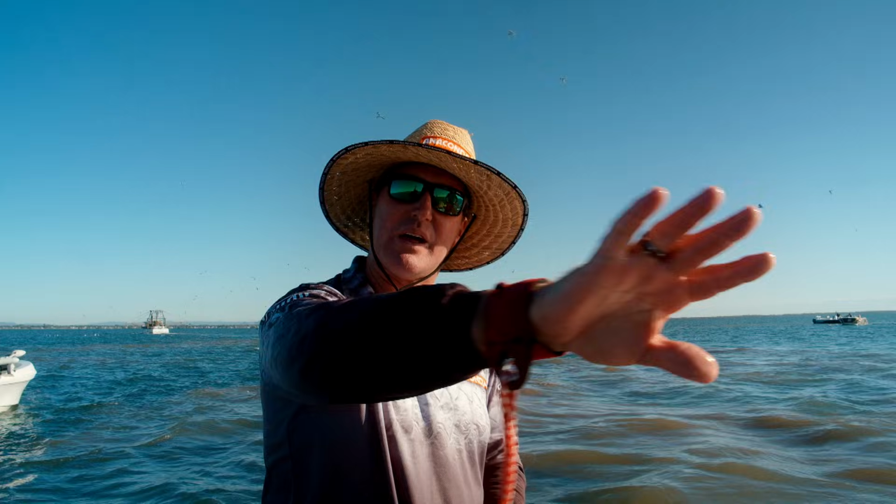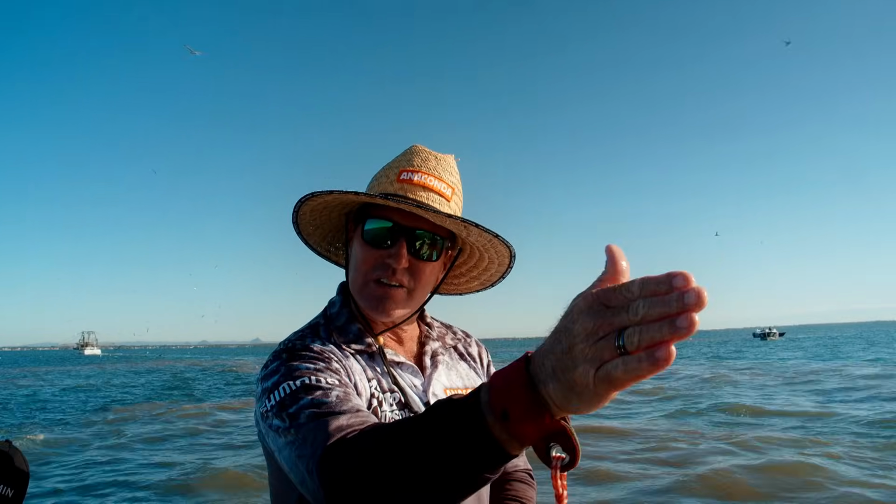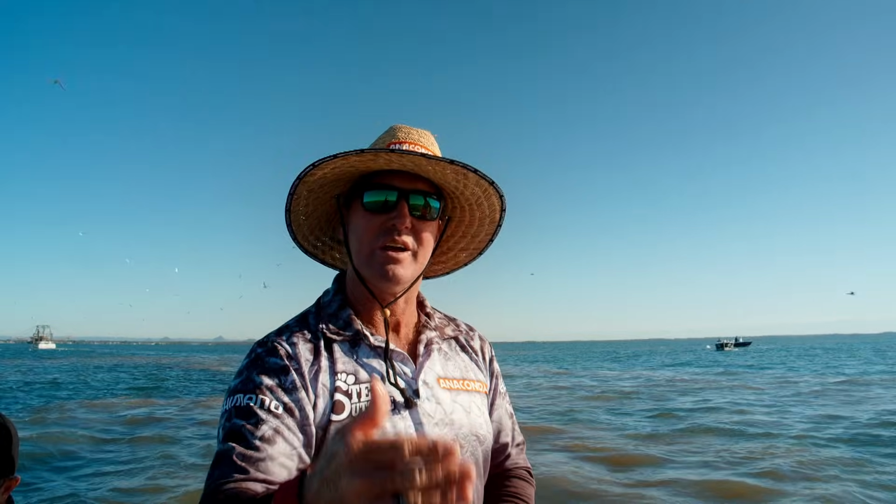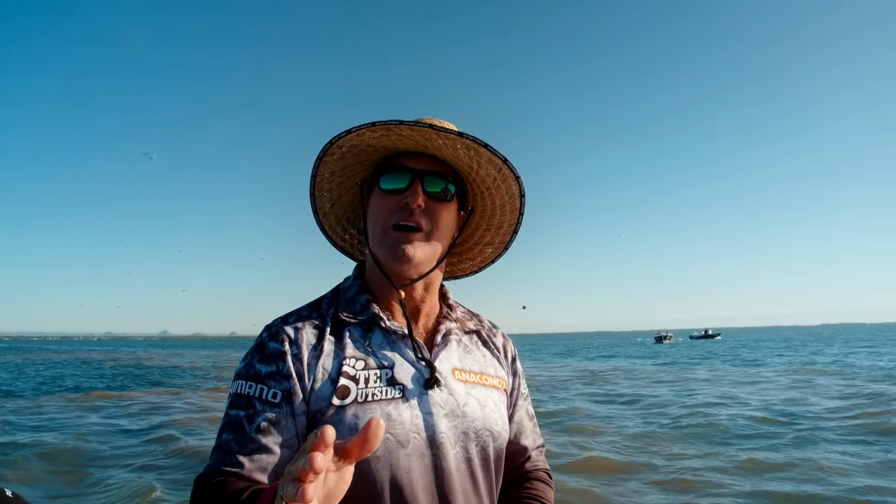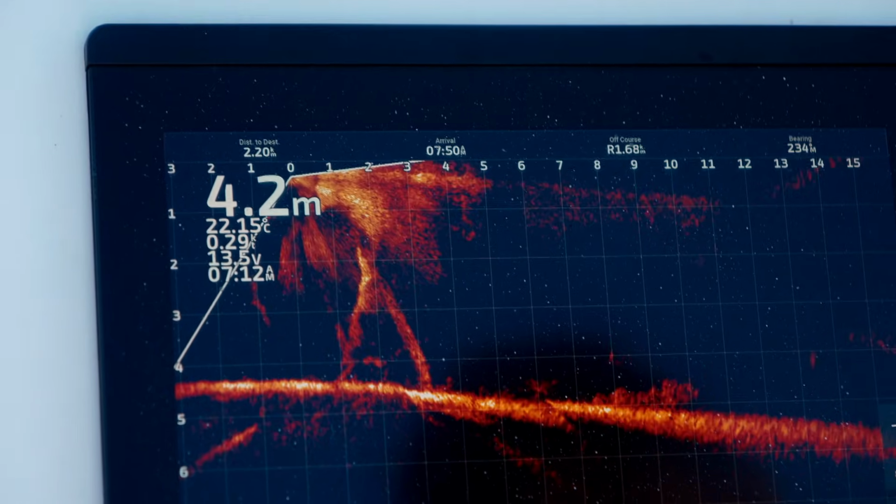You'll be able to search around in front of you. Imagine that for pelagics. Imagine that looking at snags and seeing if there's something in there. Are you going to cast in or not? This is competition winning stuff, and you can have it on your boat. This is really cool, mate.